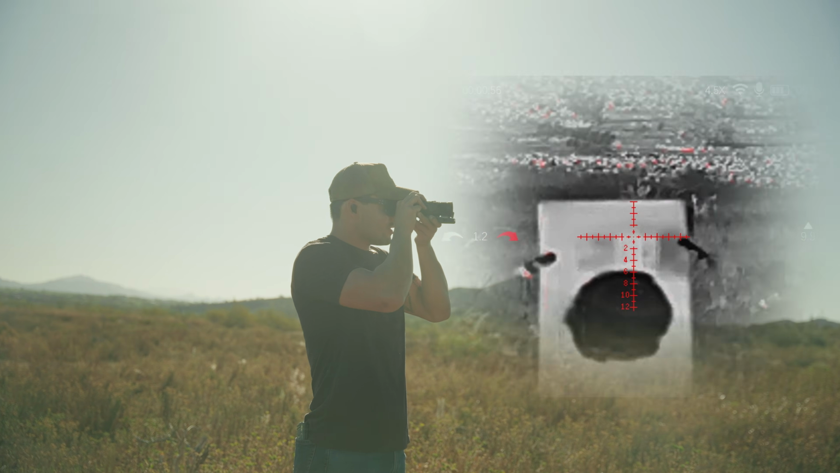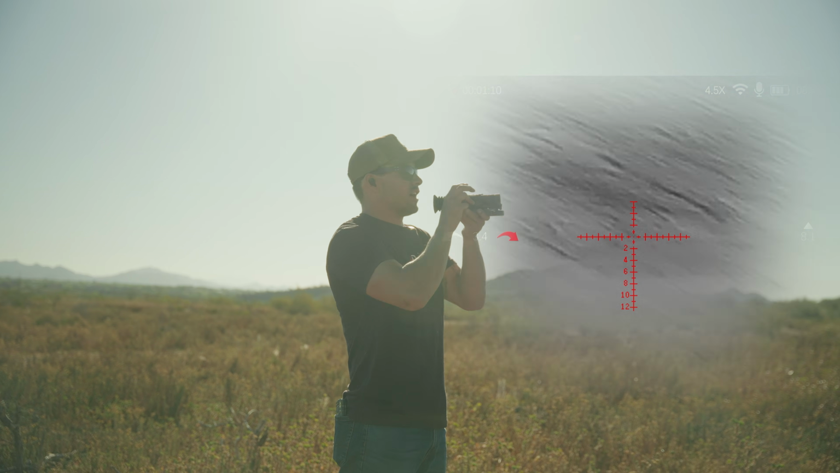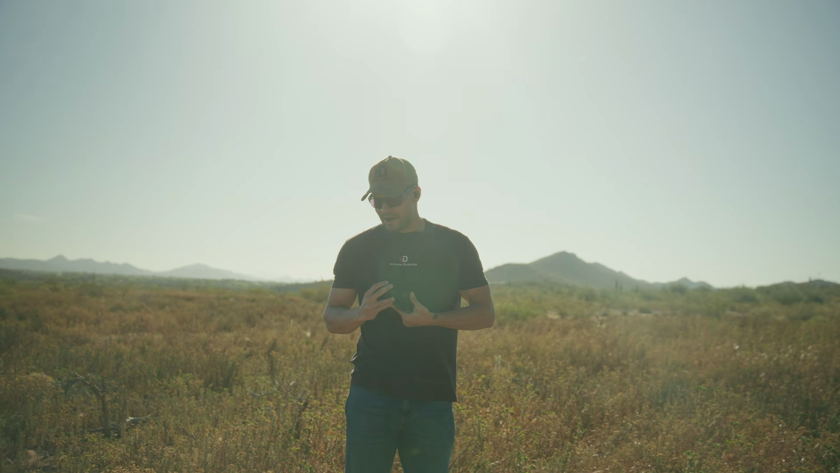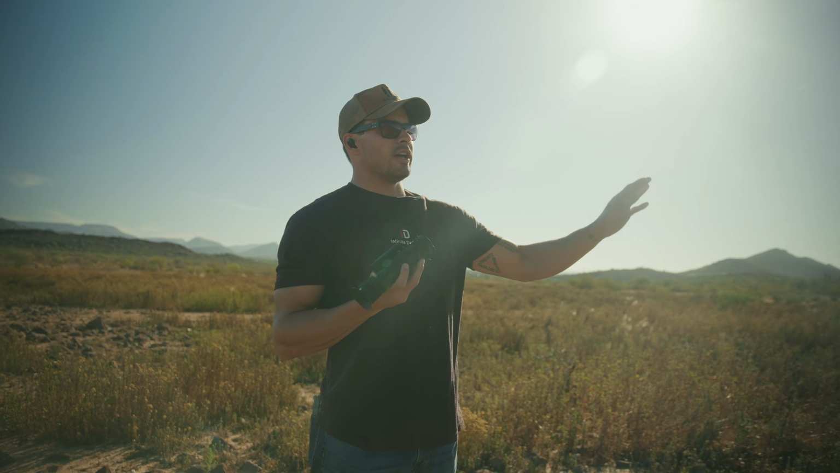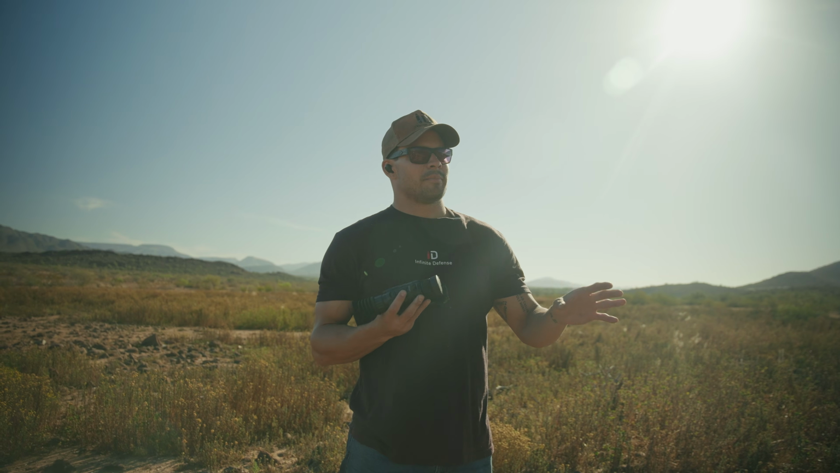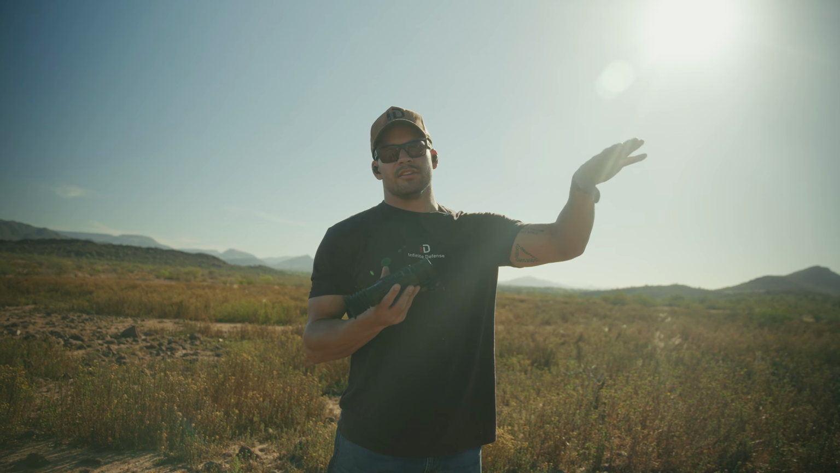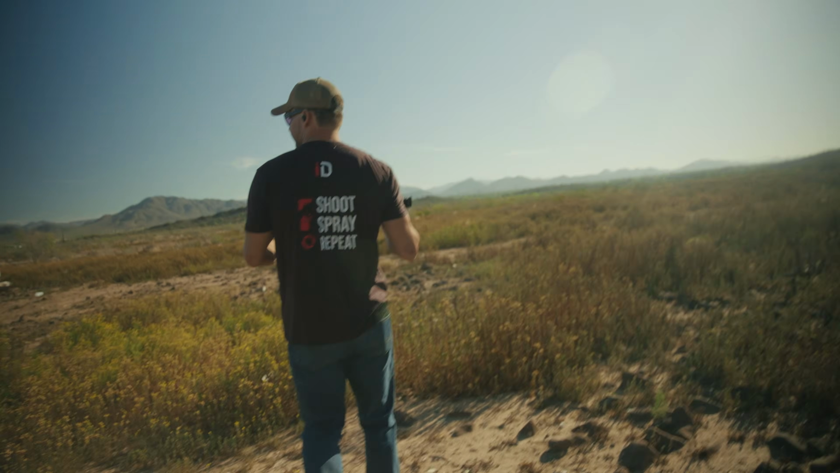So cycle through the different zones. Iron hot, not so much. White hot, but black hot you definitely can. So obviously, did I turn that off? Okay, yeah. So obviously it's a little more finicky than the infinity targets if you're using paper or steel, but depending on your setting and the ambient temperature with the thermal infinity target paint, you can actually see your hits on both paper, cardboard, and steel. But let's check out the infinity targets real quick to see if they're still holding those shots, because they usually last for about 5 minutes.